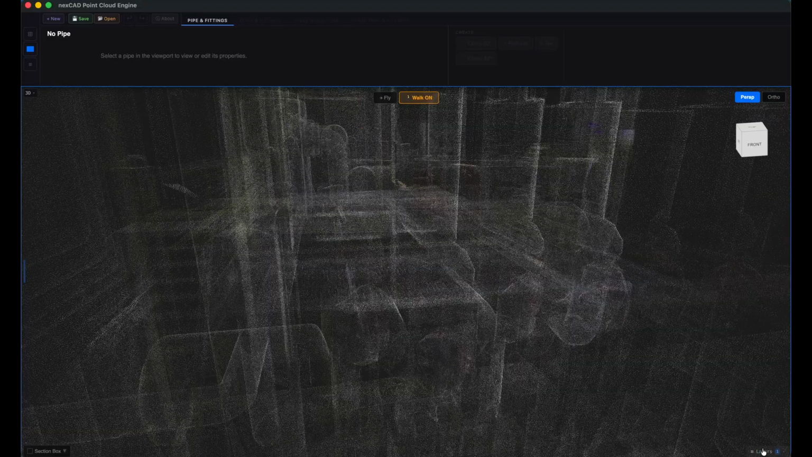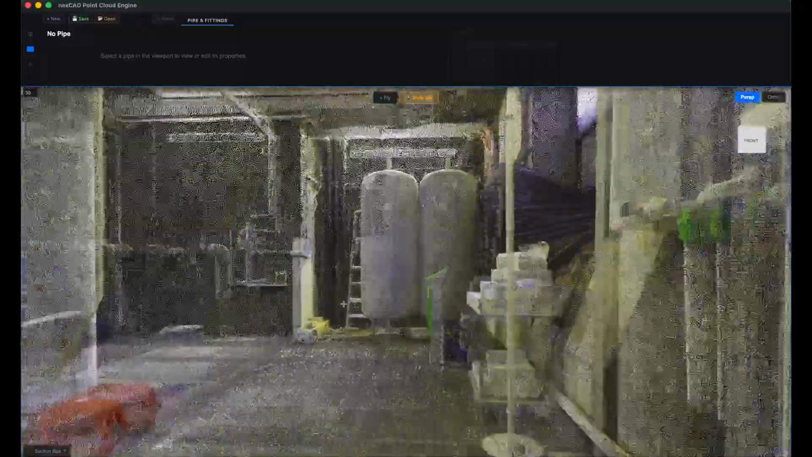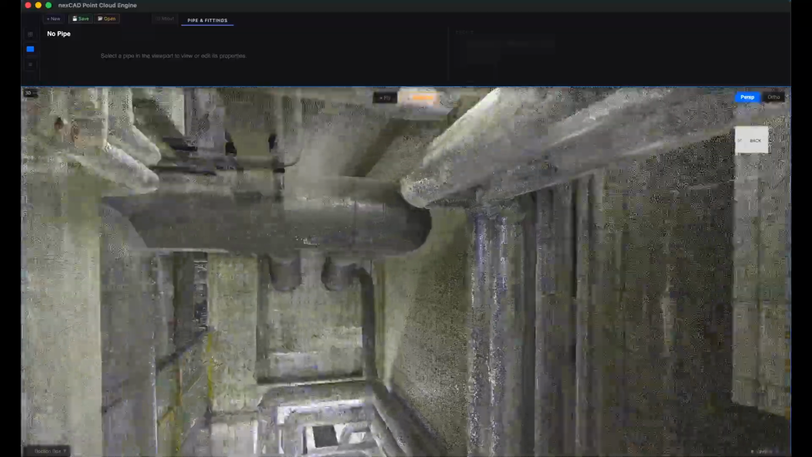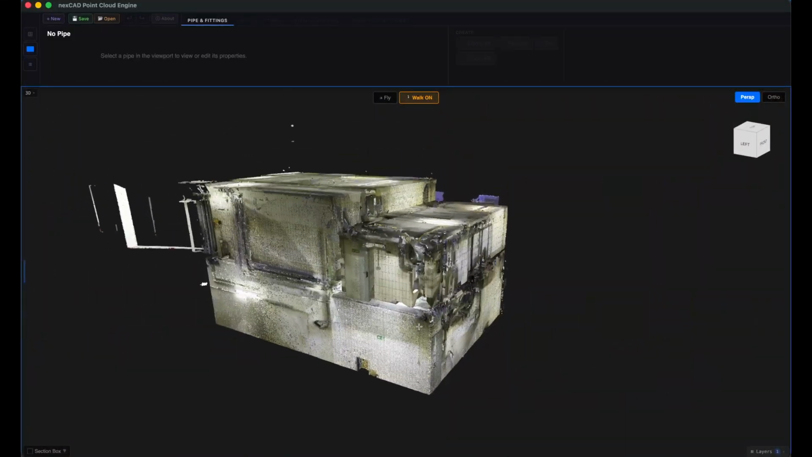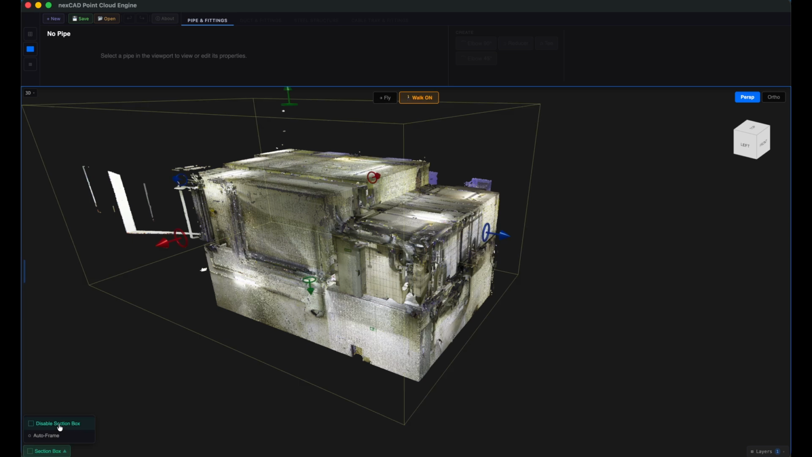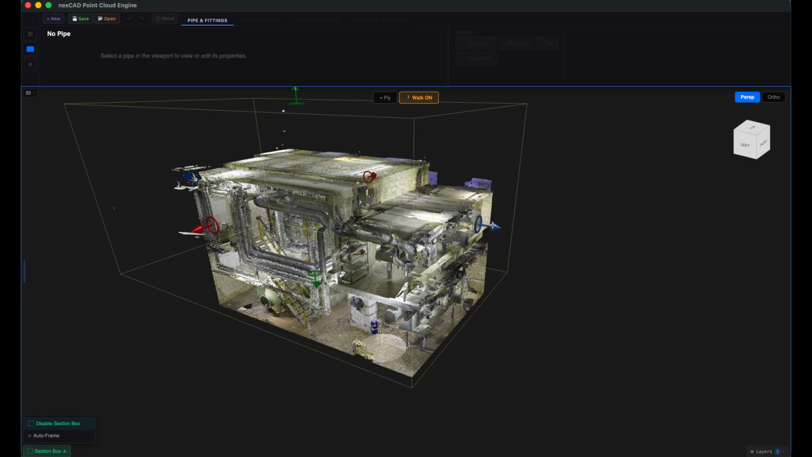And a couple of handy ones. Over here in the Layers panel, this slider lets you bump up the point size, so the cloud reads better on screen. And if you hit walk, you can move through the whole file on foot, just like walking around a model in Navisworks. And this button here creates a section box. Just grab the arrows and you can slice straight through the point cloud, or any objects you've created, to see inside.